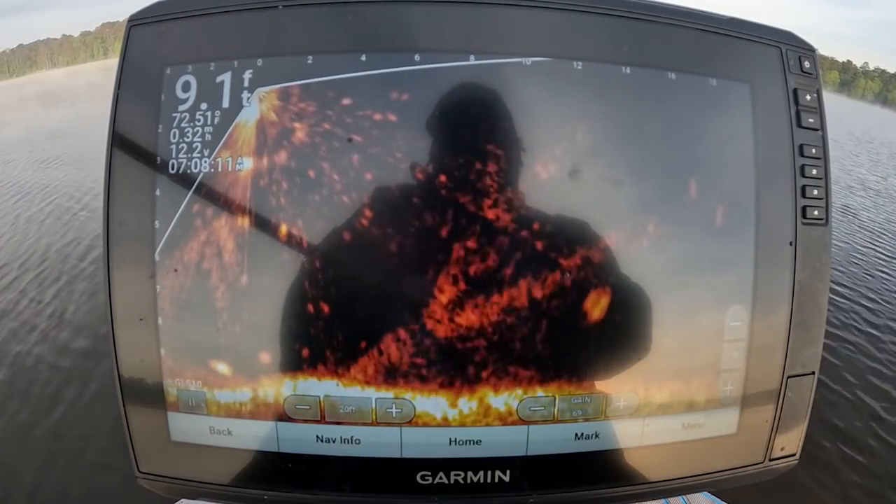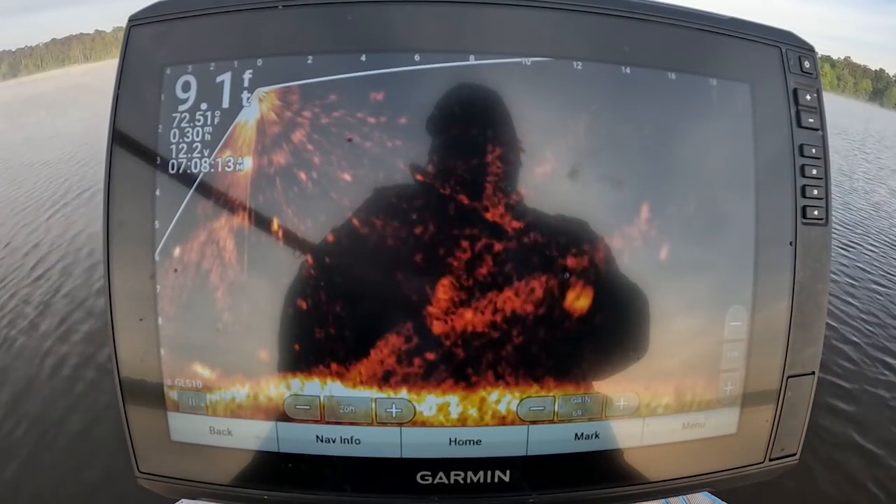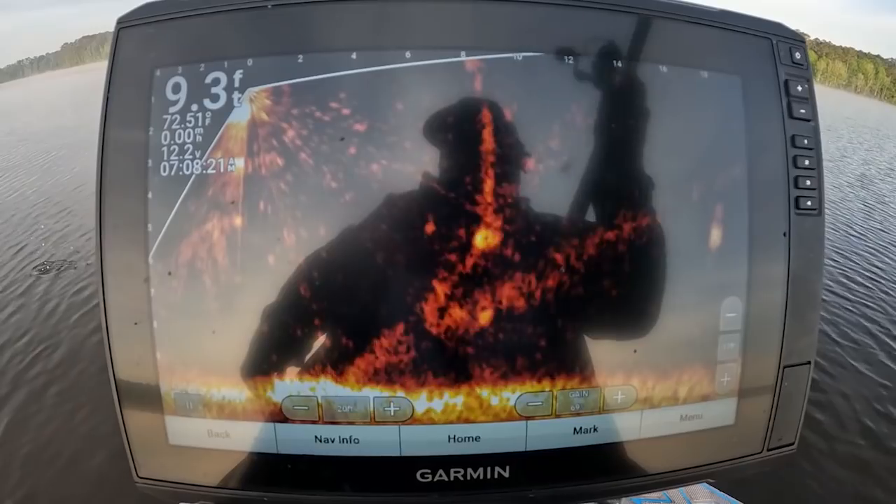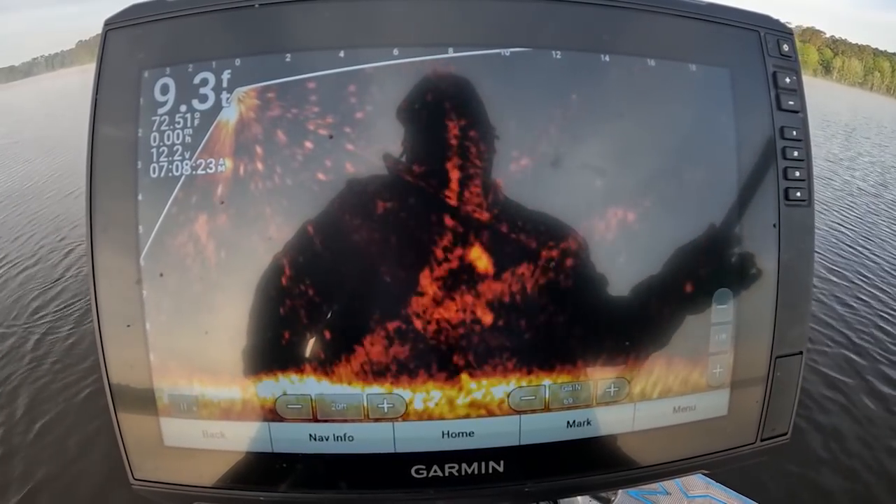Alright guys, I was scanning along right here and noticed this big glob right here, which is a crappie. Threw my bait on him, got it right over the top of him, and he turned and hit it. Unfortunately, I missed it. It was a good fish though. It happened.